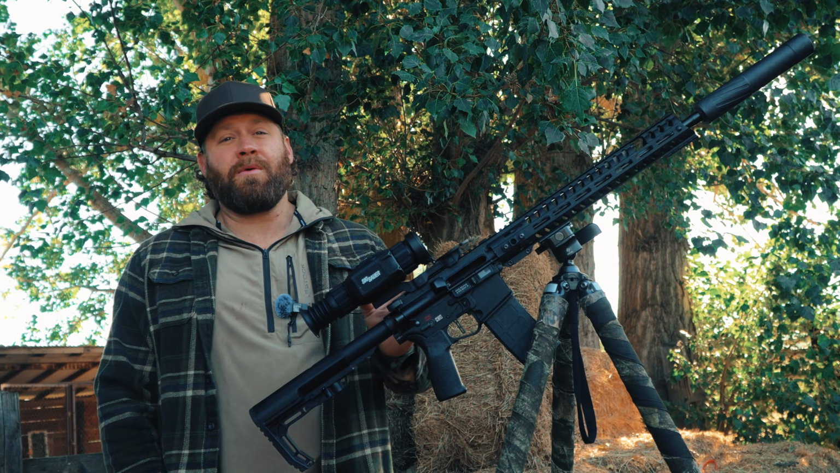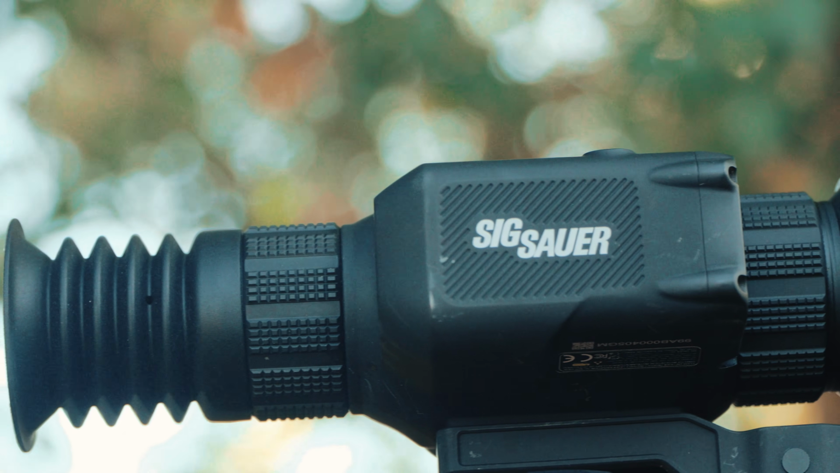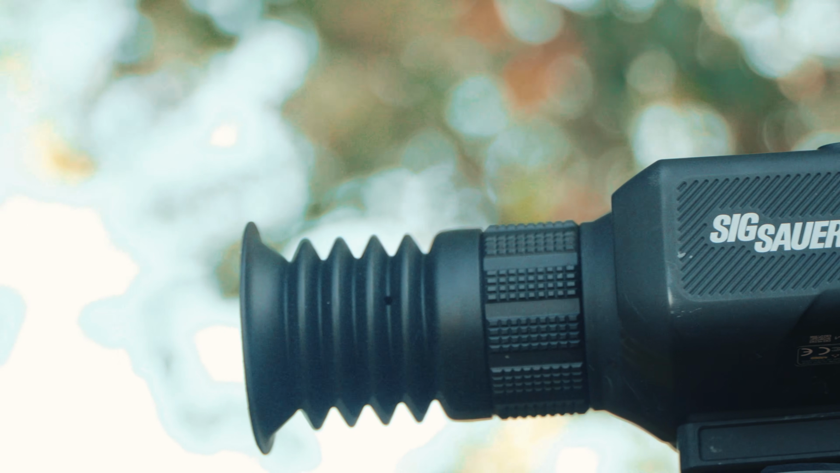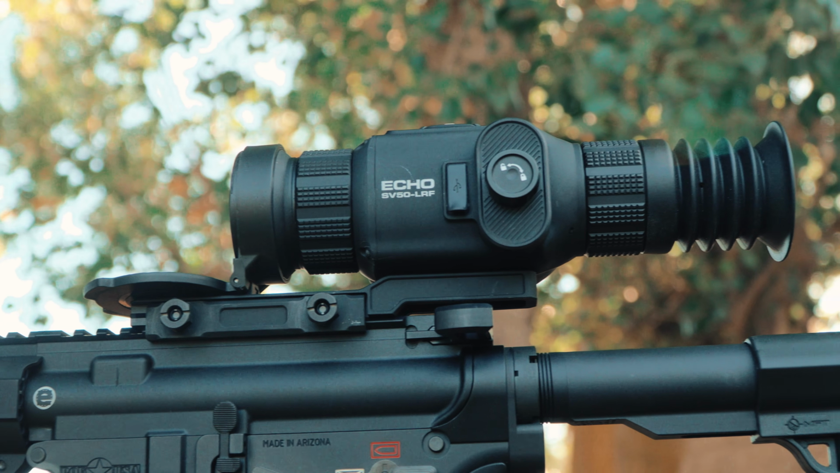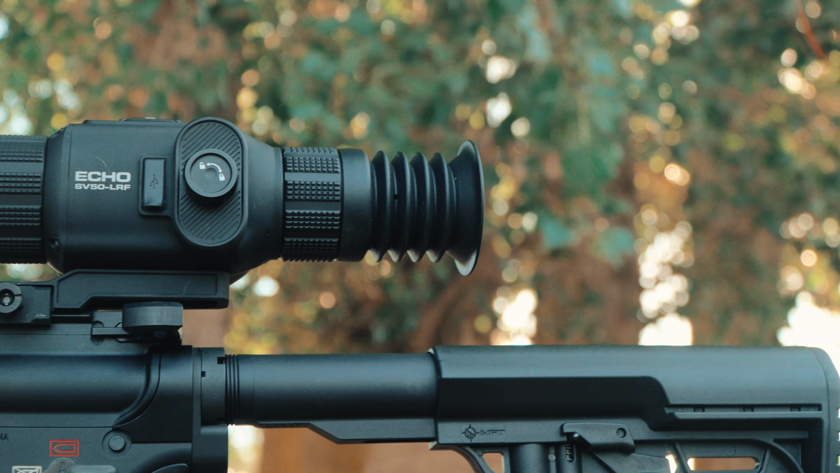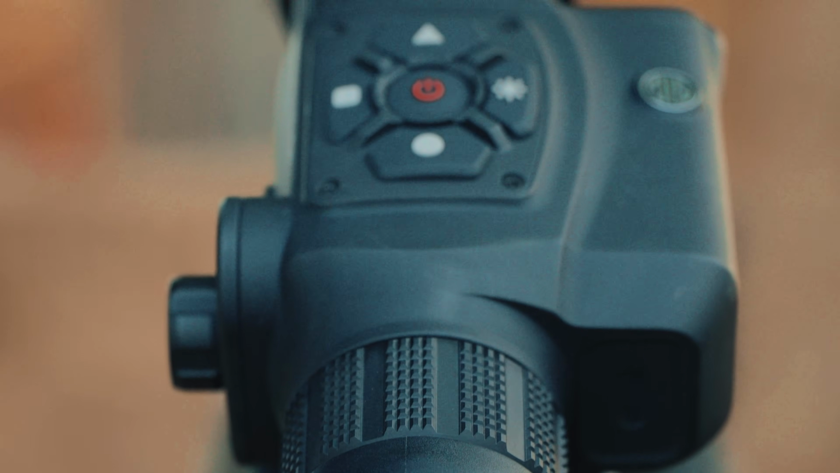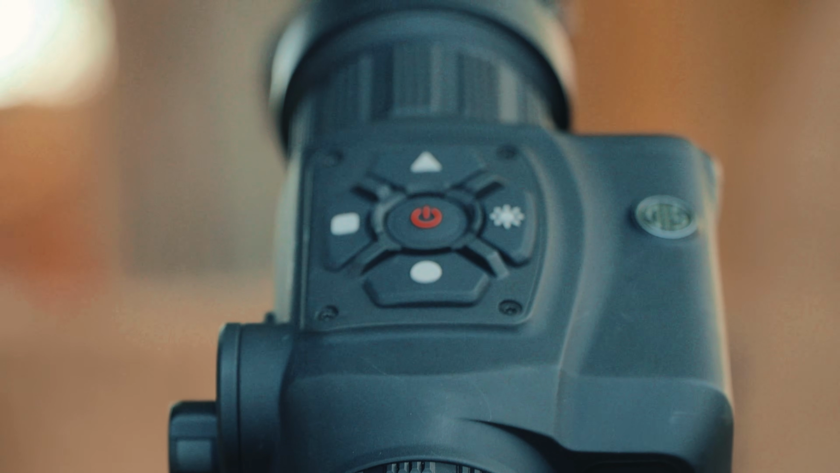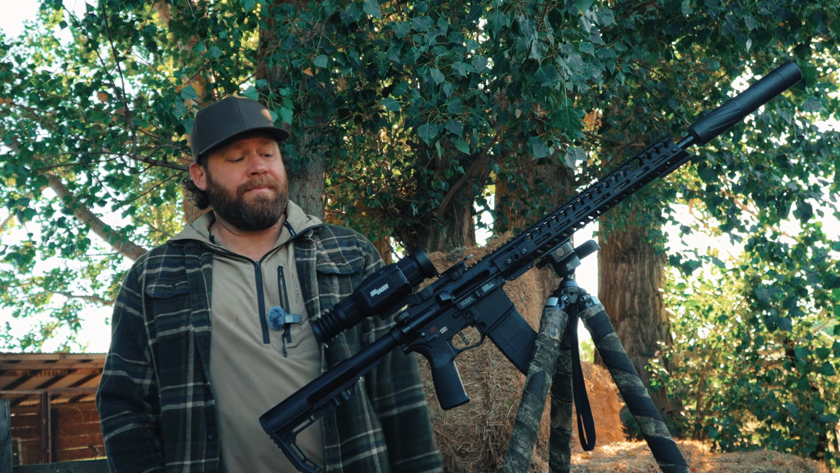This is a 640 sensor. It's a 50mm objective. It's less than 20 millikelvin, which is how sensitive the sensor is, and anything less than 20 is phenomenal anymore. That's really fantastic, and it's 12 micron. So those are the basic specs on this 640 thermal.